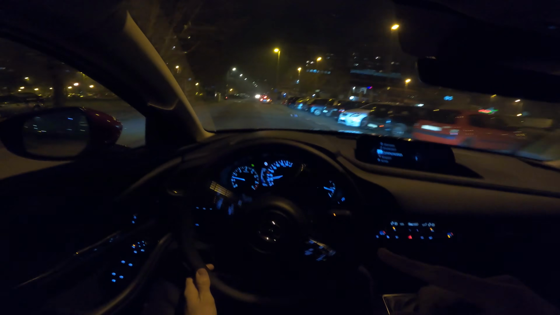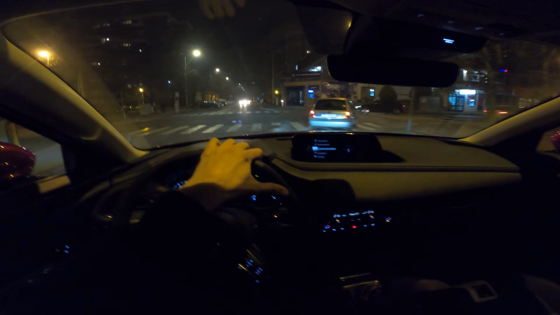We're going on our standard route through the city to the highway a little bit. I'm going to sum up my impressions. Good turning radius, full turning radius in the parking spot for a crossover, or a compact SUV. Pretty good, so that's already a good compliment.